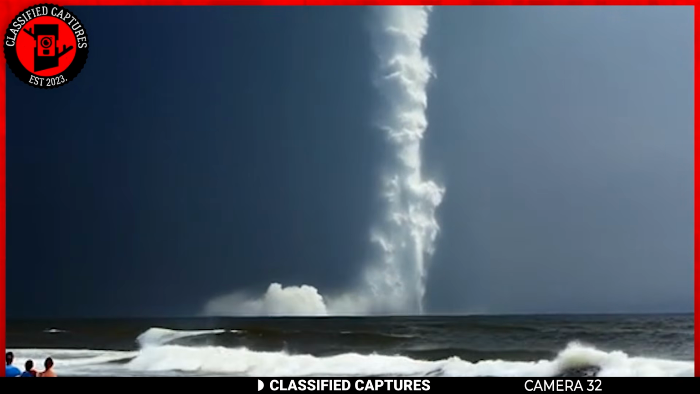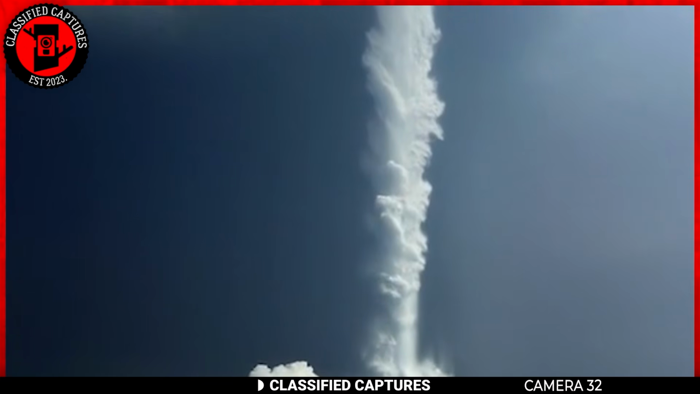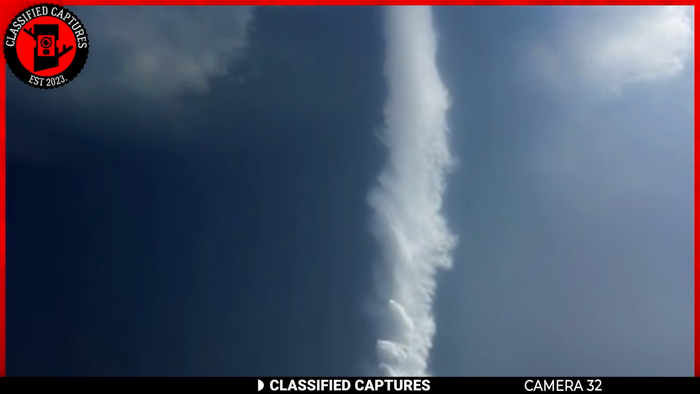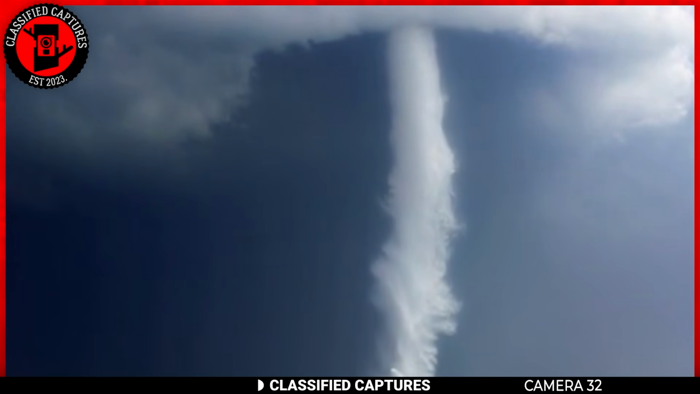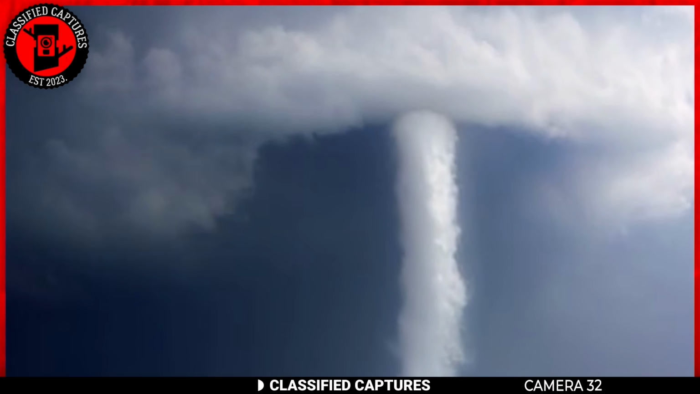It's as if the ocean itself is reaching up to the heavens, and the sheer force of that spout just shows how powerful and unpredictable water can be. Water might seem calm on the surface sometimes, but can equally be terrifying. What do you think of this phenomenon, and have you seen one before?